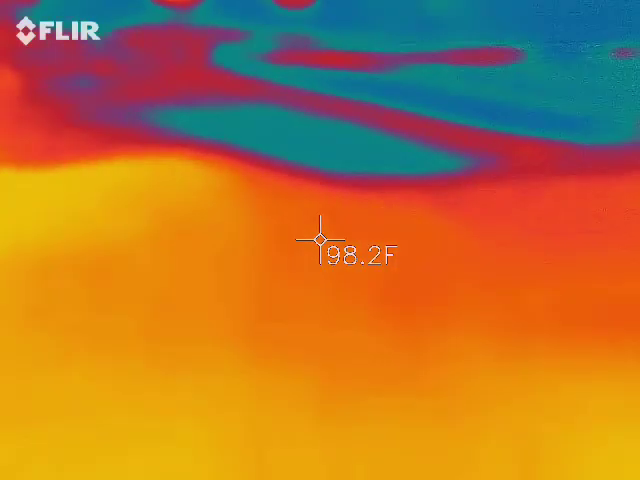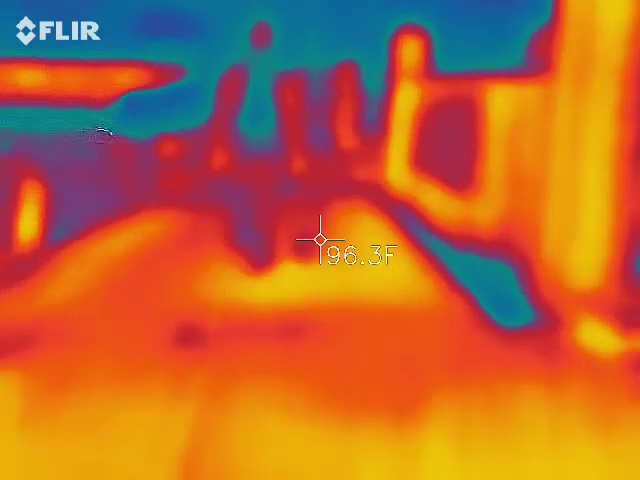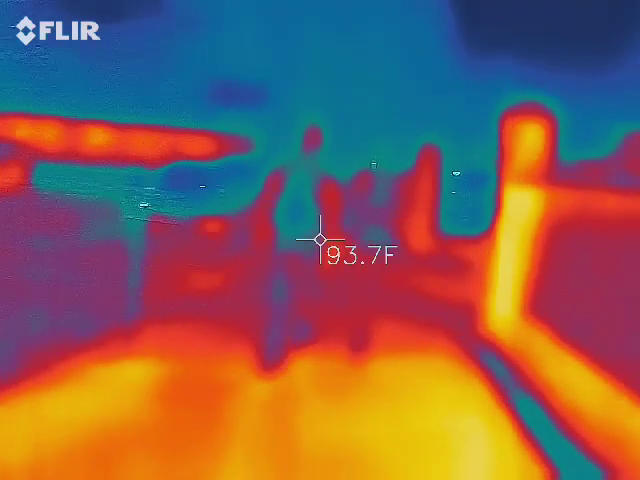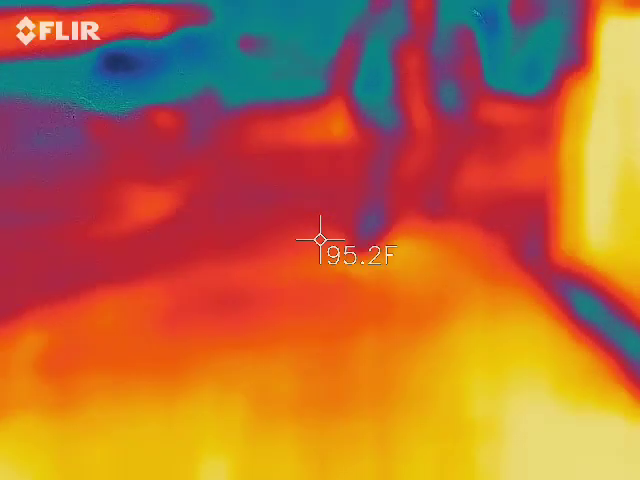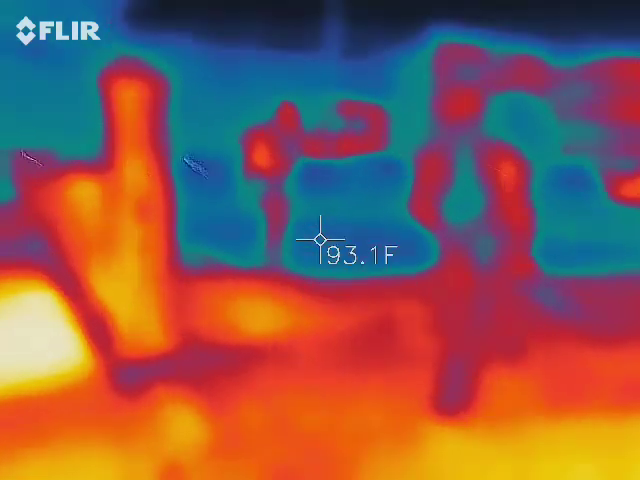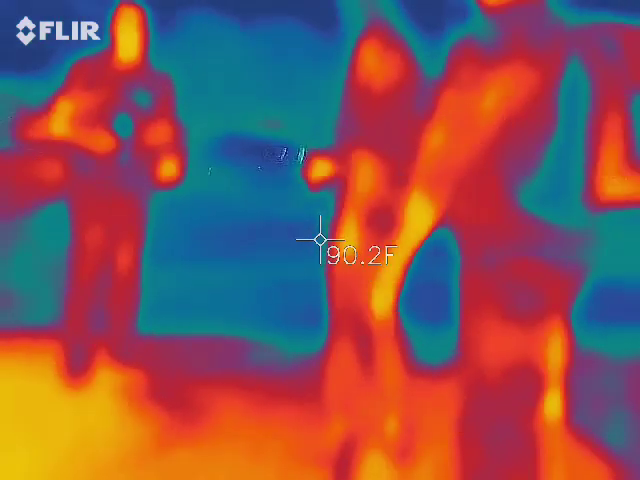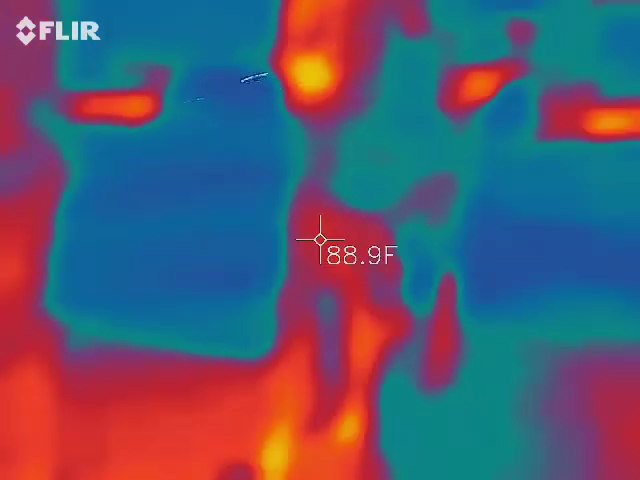No, I'm hot as it is. I promise it will not be parking lots all night long. Alright, so does everybody kind of have a gist of all their gadgets? Look at that. Good.